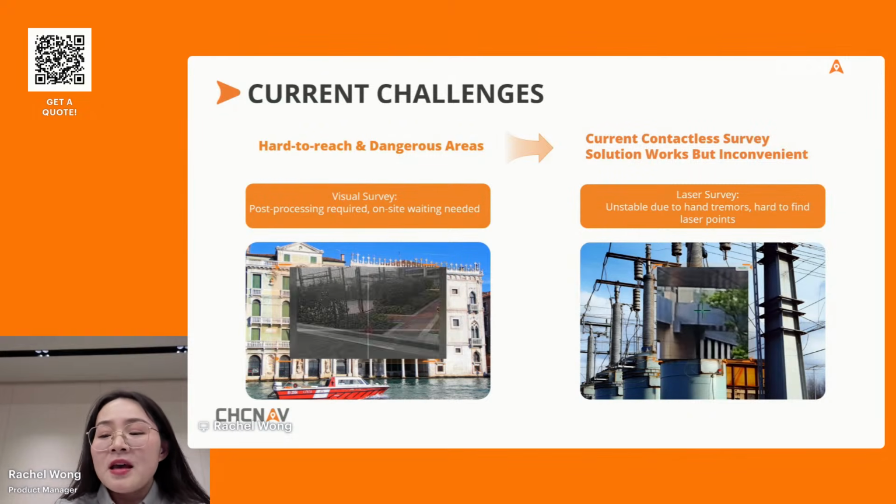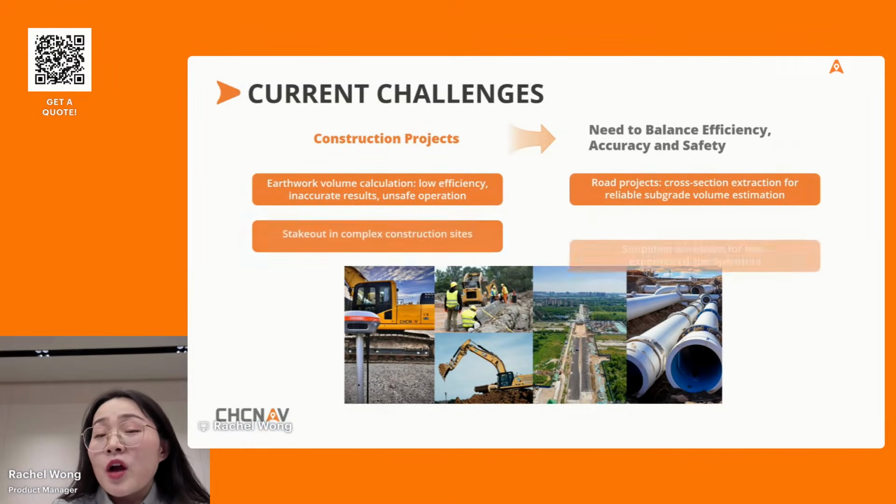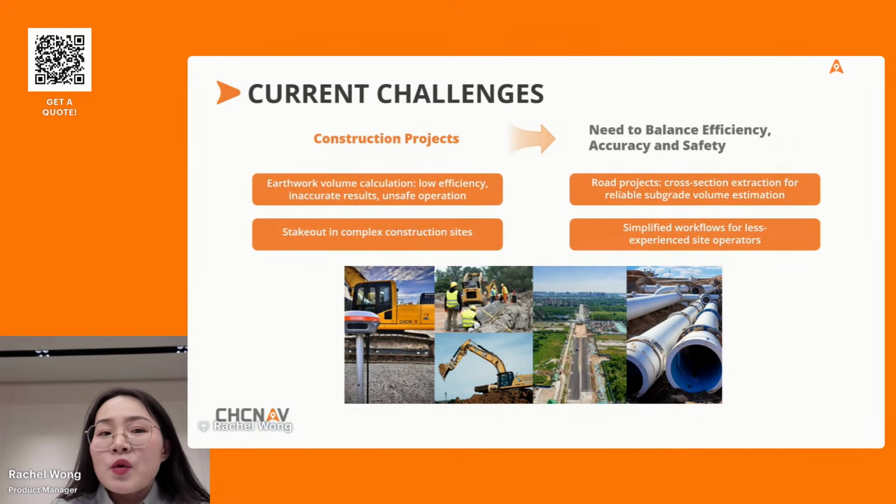That's the question. And also for our field operators on construction sites, the challenges continue, whether it's earthwork volume calculation or stakeout in complex environments, the story is the same. Low efficiency, poor accuracy, and also unsafe operations. So GNSS obstructed areas, GNSS denied areas, hard to reach and dangerous sites, and complex construction environments. They are not edge cases, they are everyday realities for our surveyors and field operators. This is why we have invested a lot in R&D and innovation to overcome these limits of spatial temporal positioning.